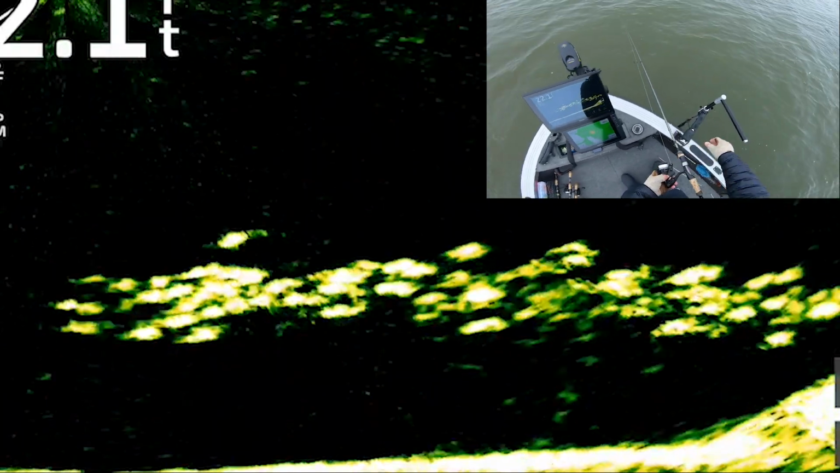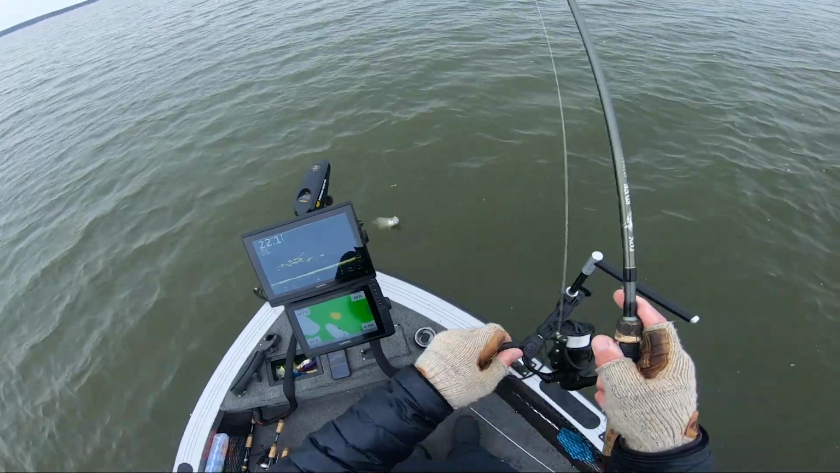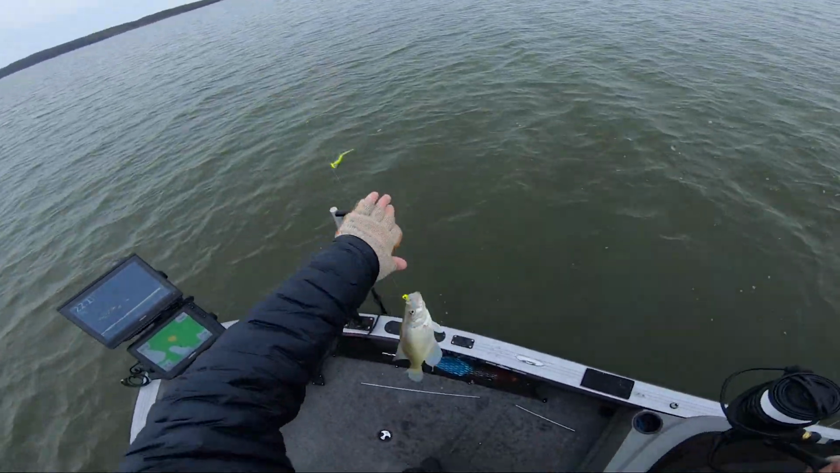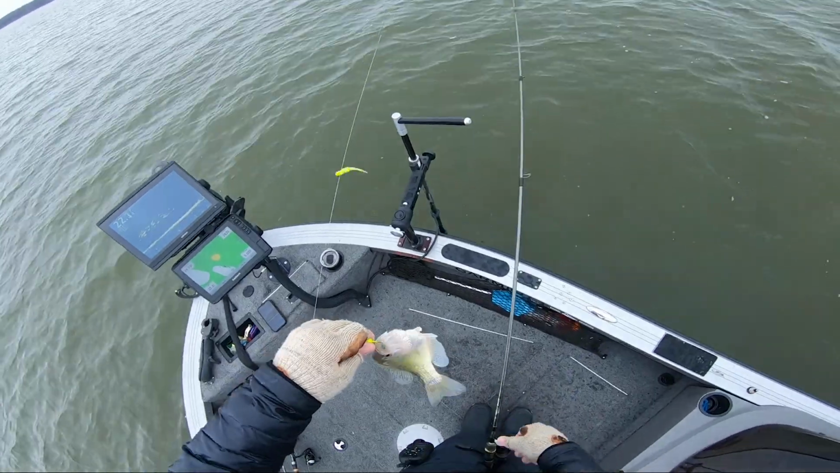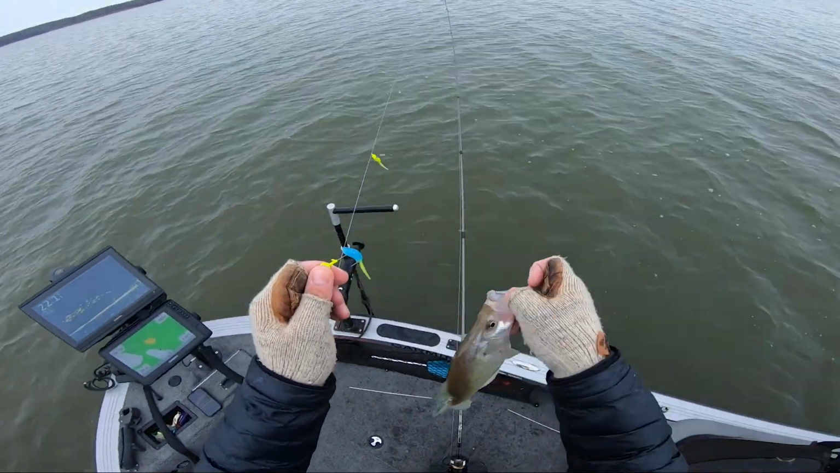Bite it. Oh. Got that one. Finally. Got one to go. They got a little smart. Almost thought about switching colors, but I got to factor in that my plastic also might have been screwed up.